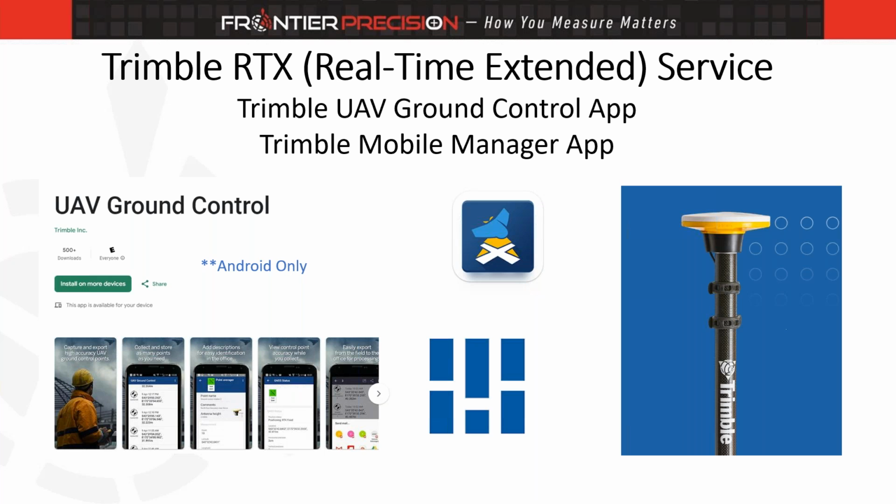You can use it with your R12, or you can use it with a DA2, which is shown off to the side. It just gives you latitude, longitude, and height. It doesn't give you state plane, but you can bring those into your software of choice. It does export a spreadsheet.